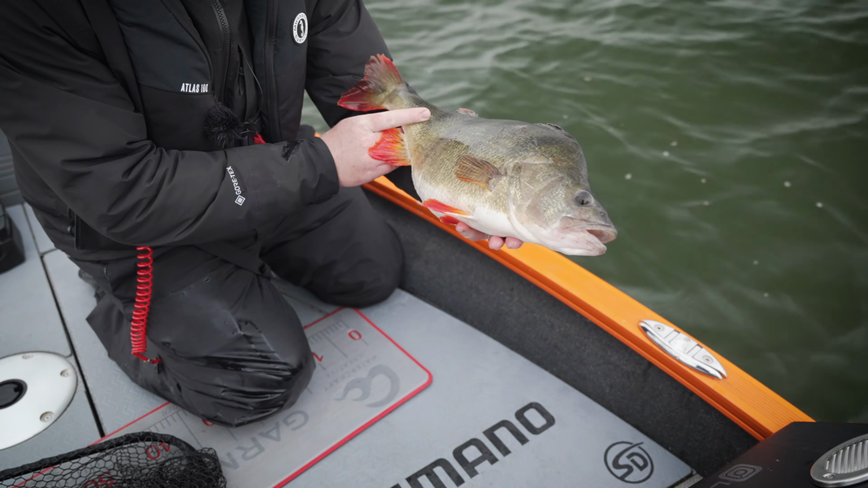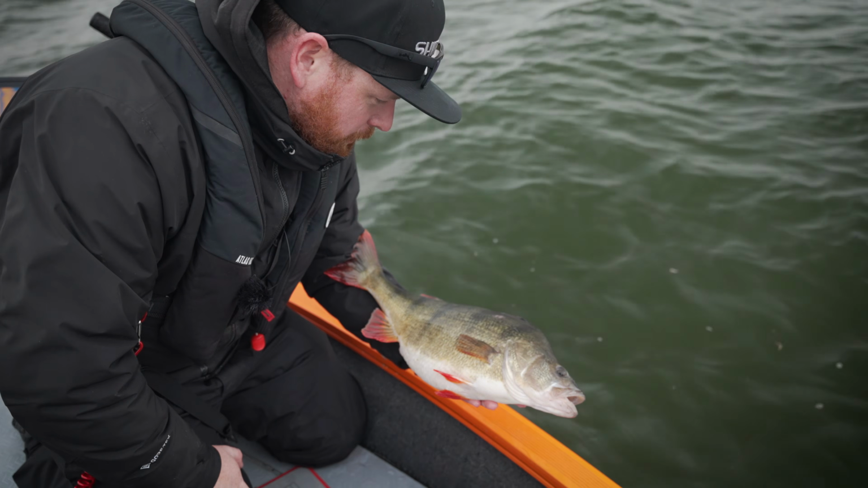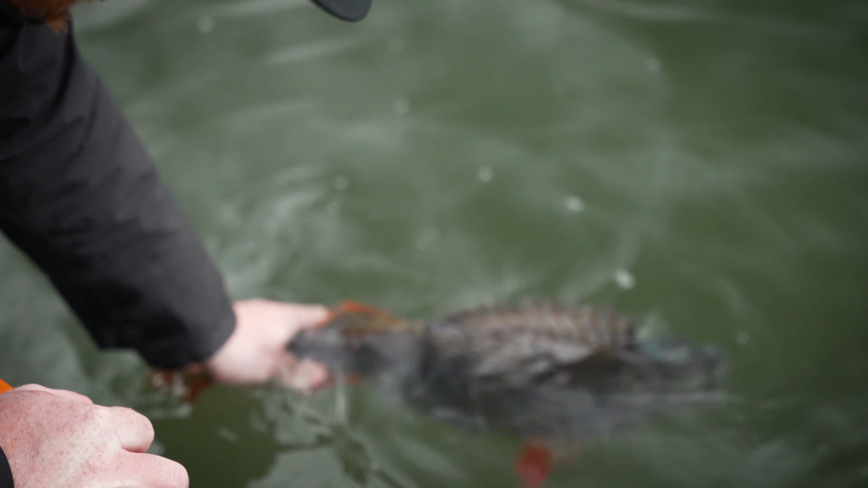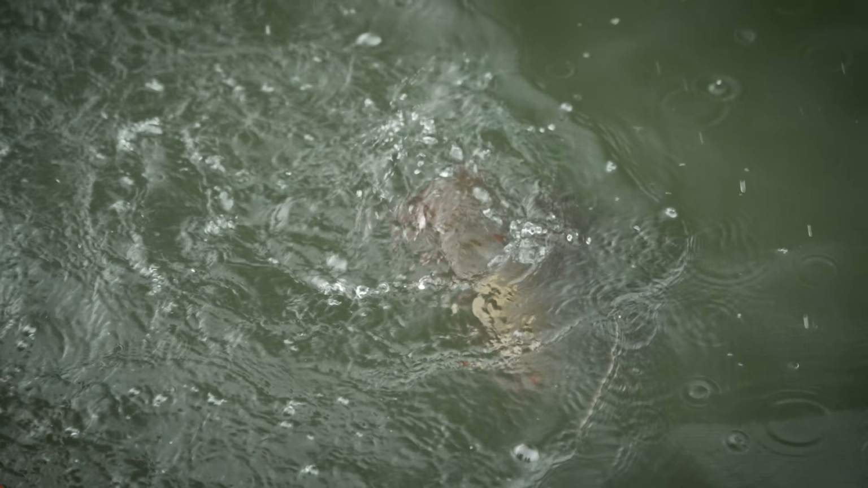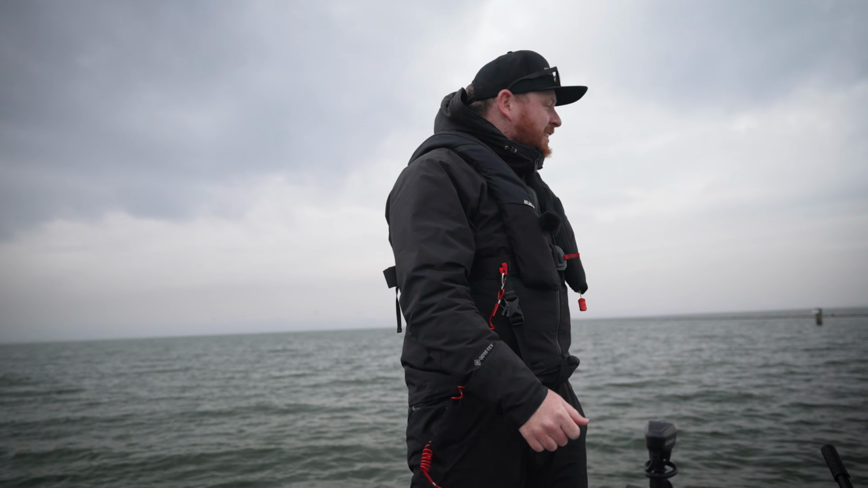All right, so there we go. That is a 52 centimetre Haringvliet monster, and as I've always said with these fish, I almost don't want to let them go back. They're such mesmerising creatures. What a special fish. What a moment. Hopefully that's... Never gets old. Just never ever gets old. Oh, so good. What a place. What a place.